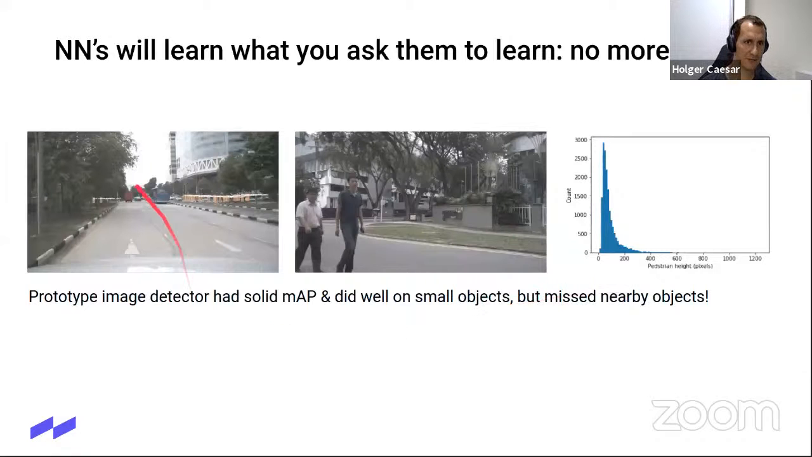So standard images from the training set would look like this. But then we got some testing images like this, and none of the very close, tall pedestrians here would be detected. Of course, we looked at the data, and we saw that there's essentially no data or almost no data above 400 pixels. These are probably 800 pixels, so they're much, much taller than any of the pedestrians we had in our data set. That's, of course, not a surprise, right? The neural network is really good at learning the data that you give it, but if it hasn't seen something like that, it won't generalize to that, by default at least.